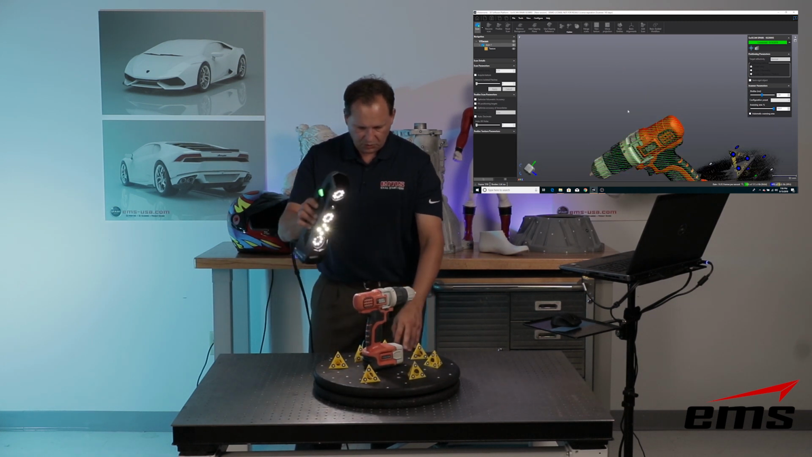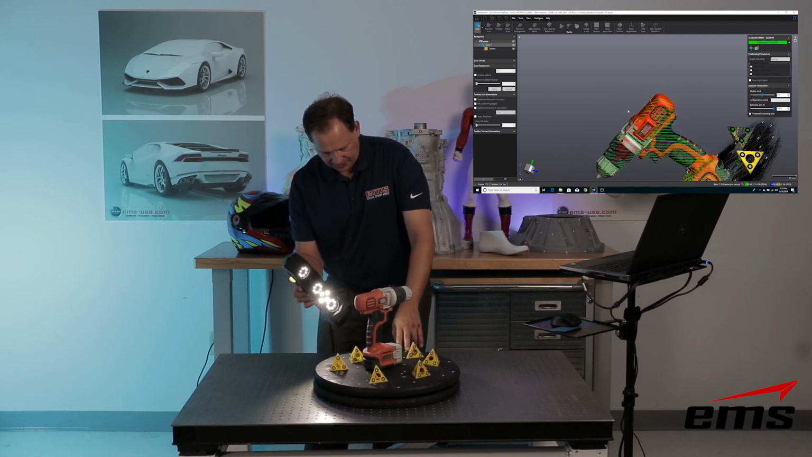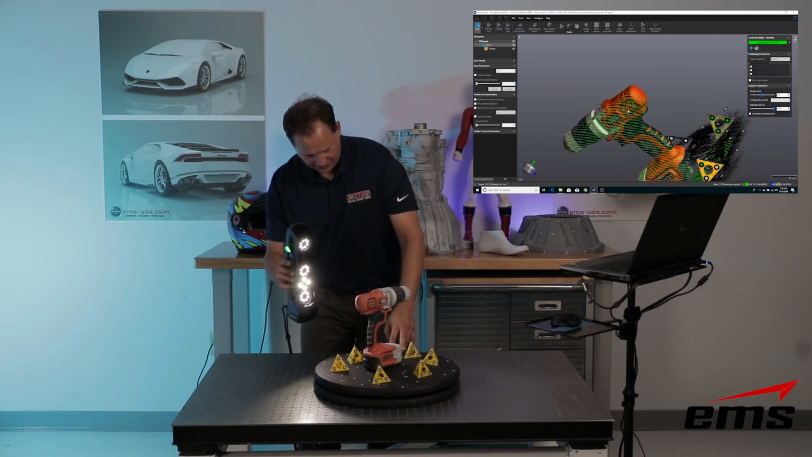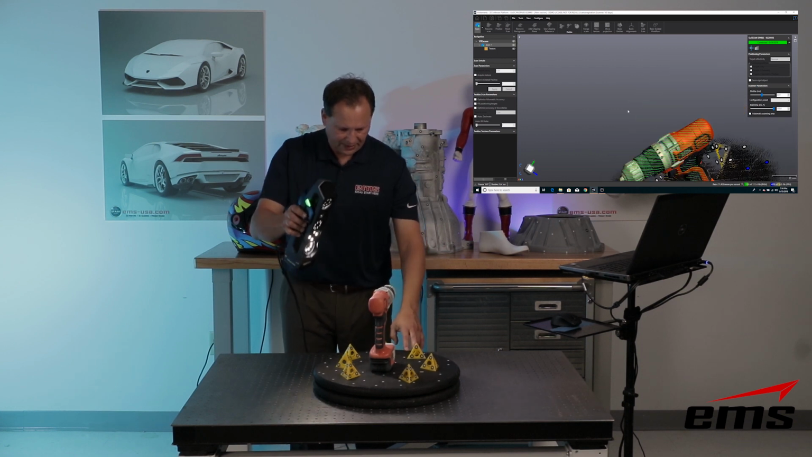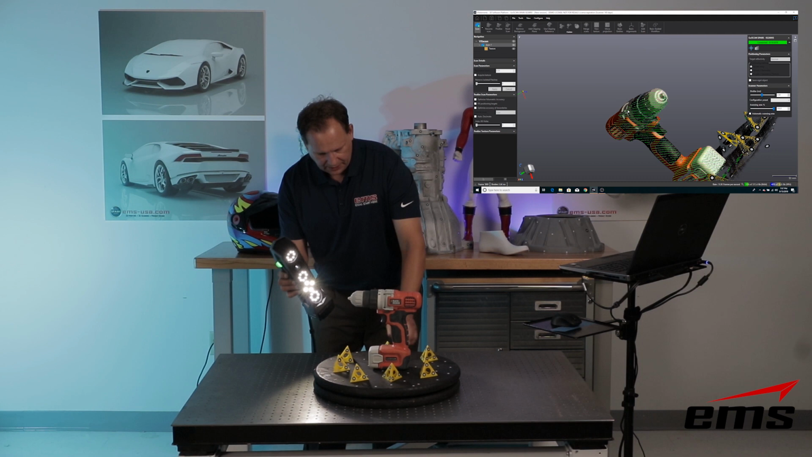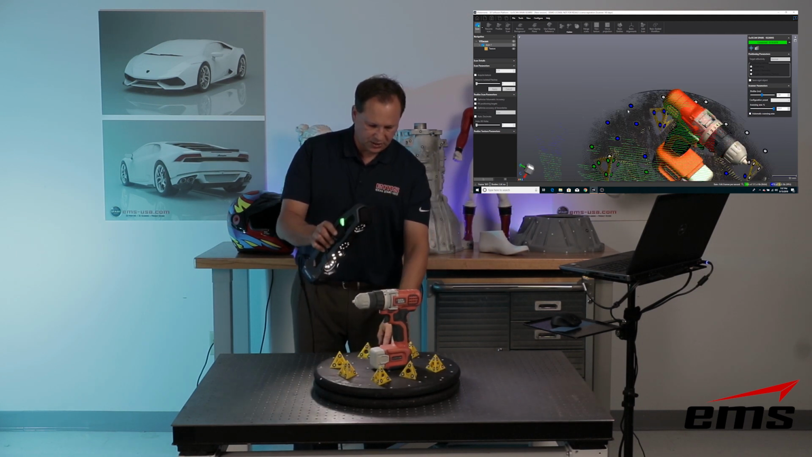So we'll just keep walking around this a little bit more because we really want to concentrate on some of these areas where we've got some really fine detail. Roll that scanner around, make sure we're getting it all in there. But again, it's pretty easy to use. And at any time I can stop, check it out, and continue scanning. So let's go ahead and do that for a minute.